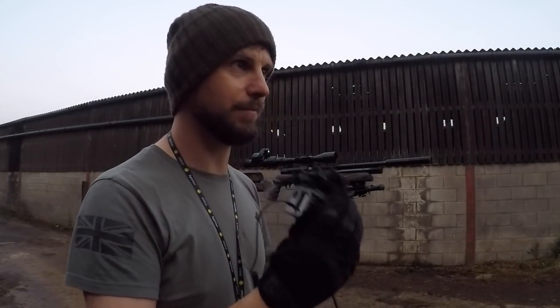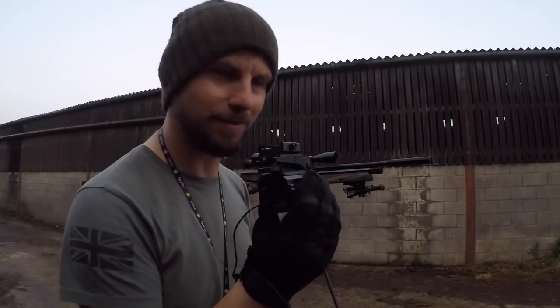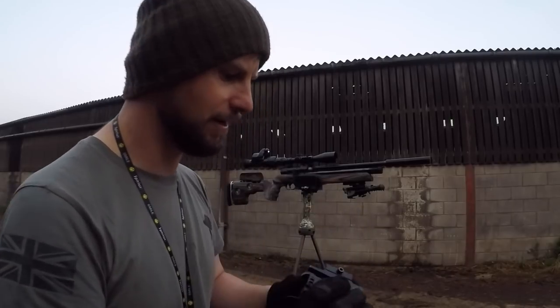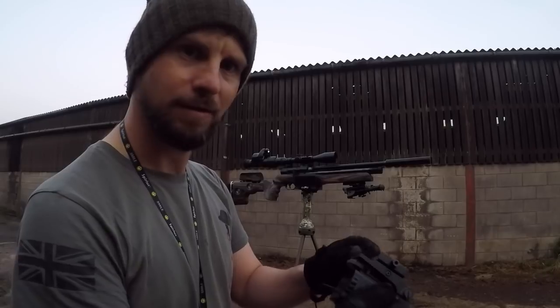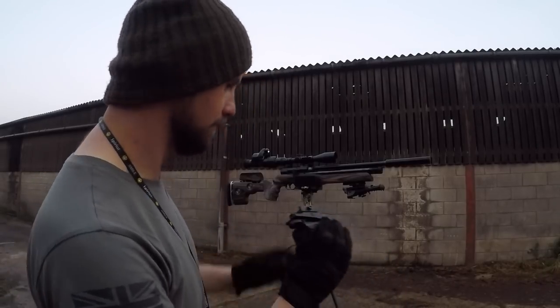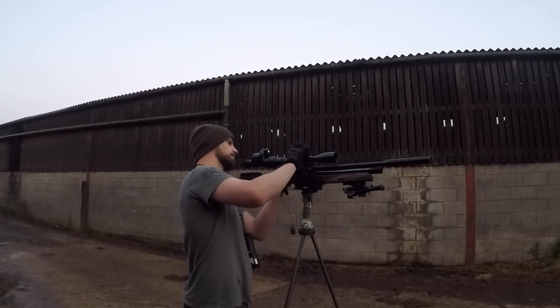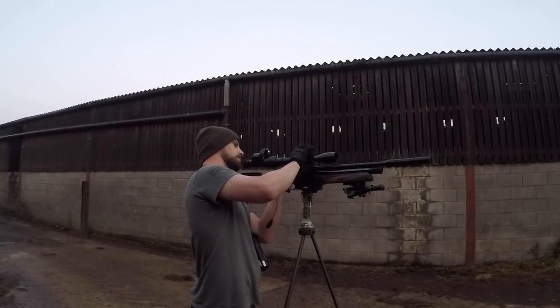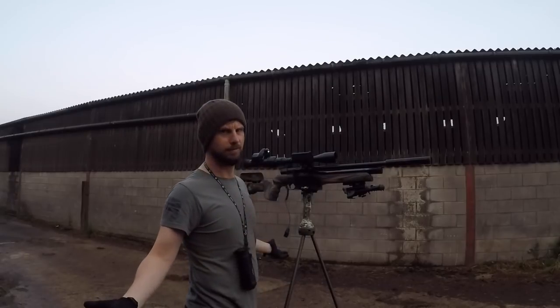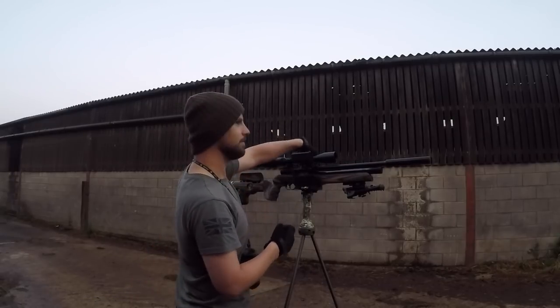I'm going to stick my laser rangefinder on. I've actually got a little adapter, so I don't need that little annoying Allen key anymore now. It's just a quick release. So hopefully this goes perfectly and flawlessly. This will just clip right on. Look at that. Oh, that's so much easier.